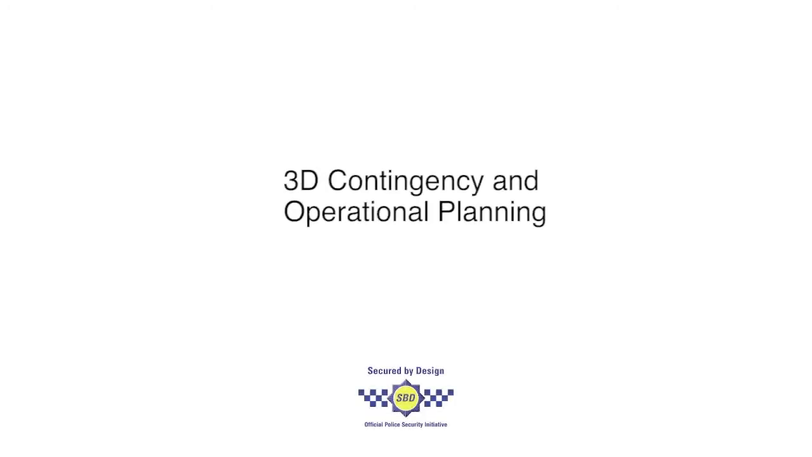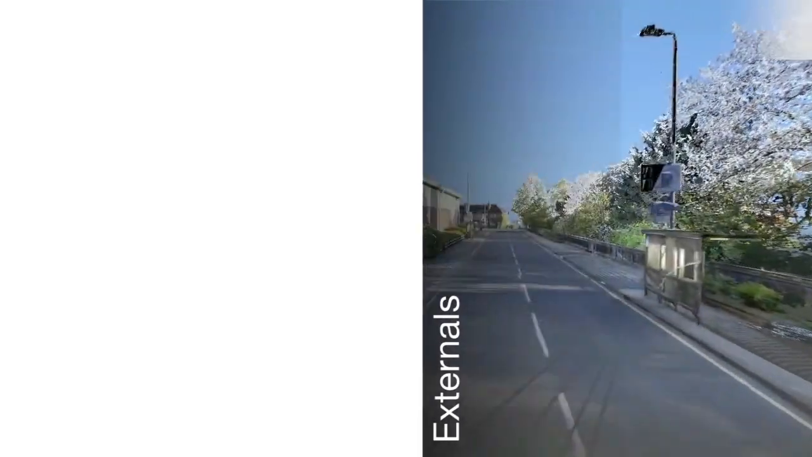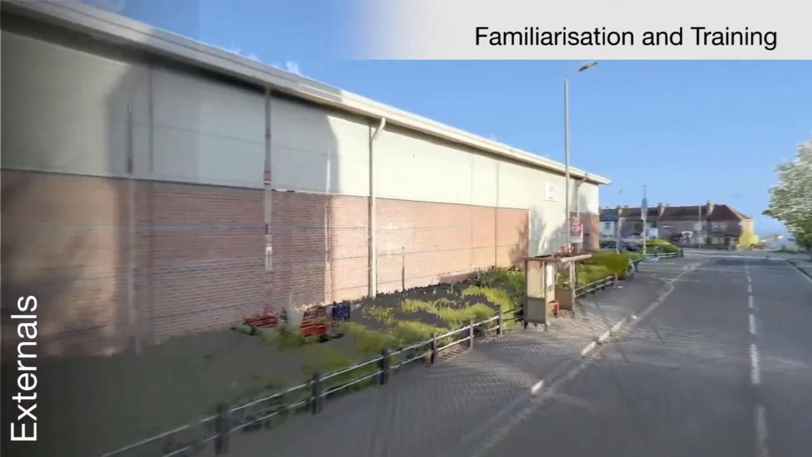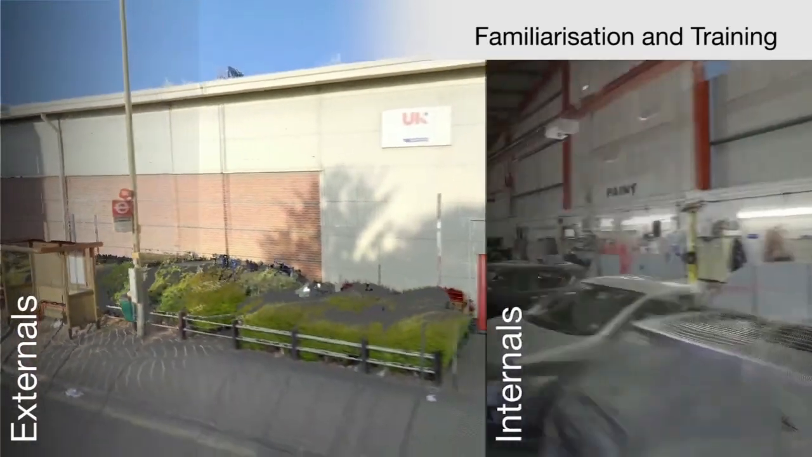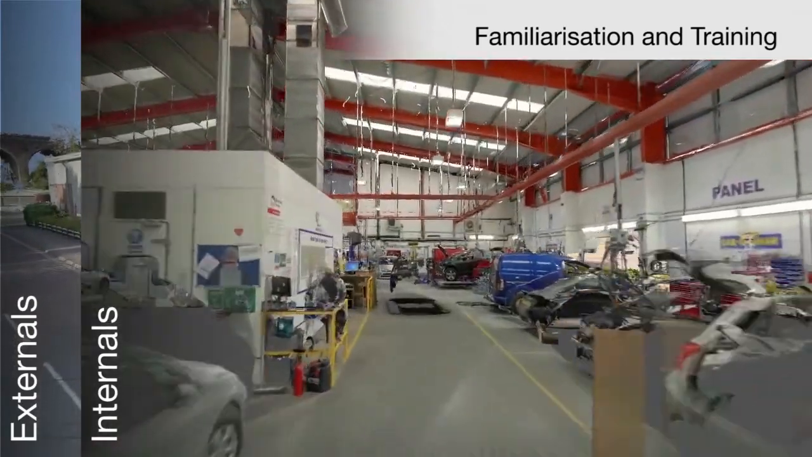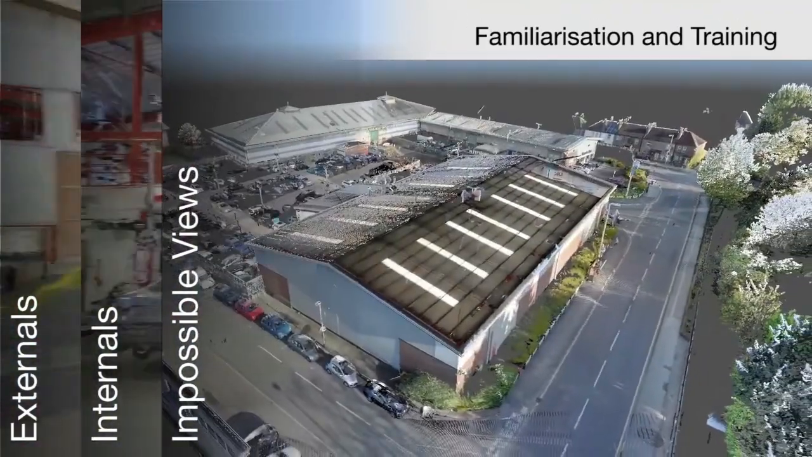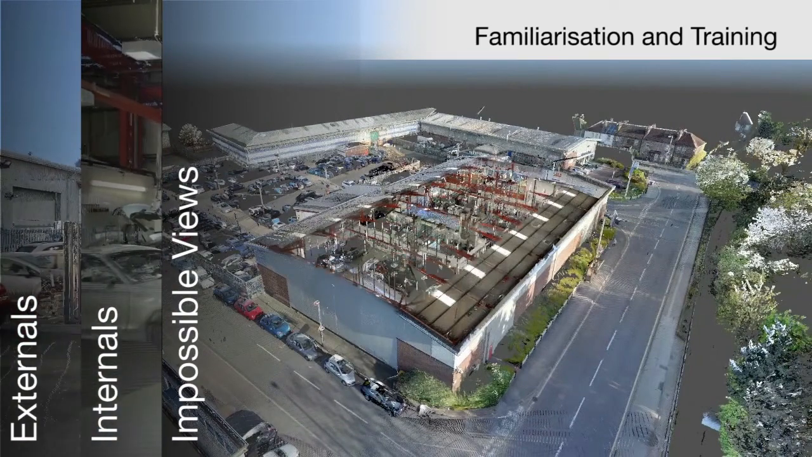Now let's look at 3D contingency and operational planning. To support contingency plans, it is vital to collect reliable information that can be shared effectively, often under tight time constraints. Information gathered on the externals and also the internals of a location build understanding of the complete environment. Our solutions allow people to clearly and unambiguously comprehend what a scene looks like, by allowing complete freedom of movement within the immersive 3D scene.